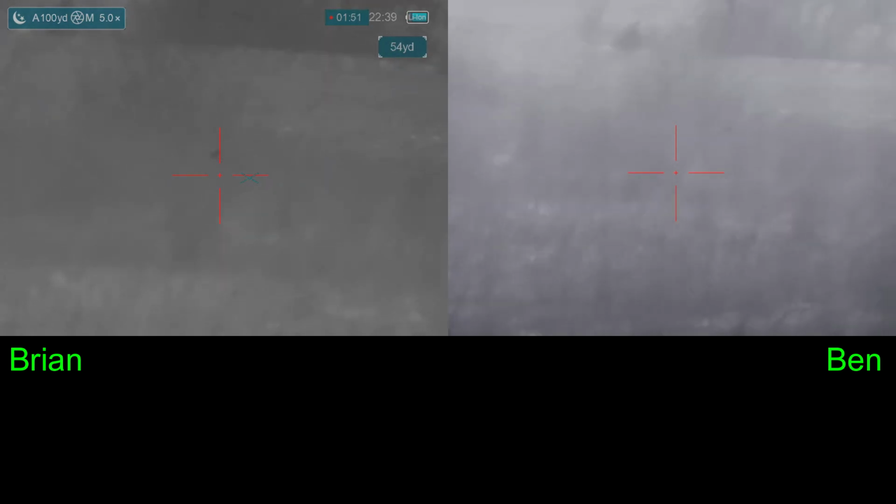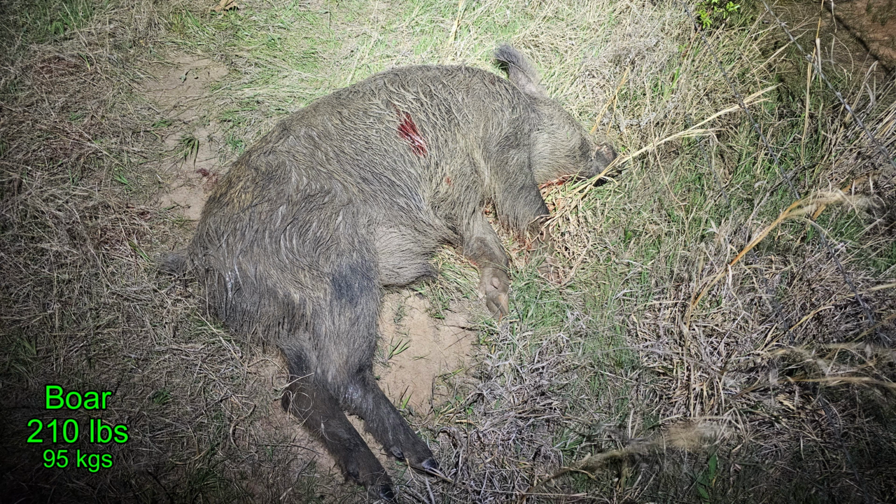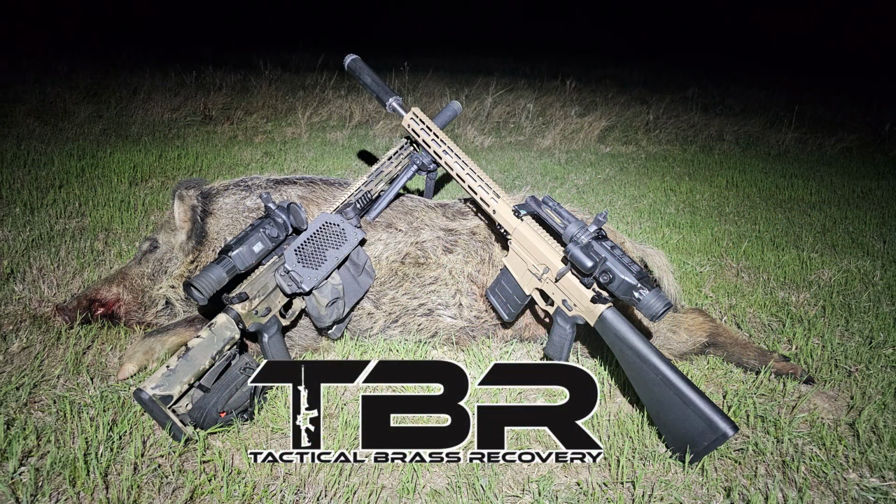Fist bump. Fist bump. Boom. He came in at 210 pounds, and we will have a carpe analysis of Trauma Diaries number 80, talking about both Ben's shot and my shot on this hog. Brass Catcher by Tactical Brass Recovery.